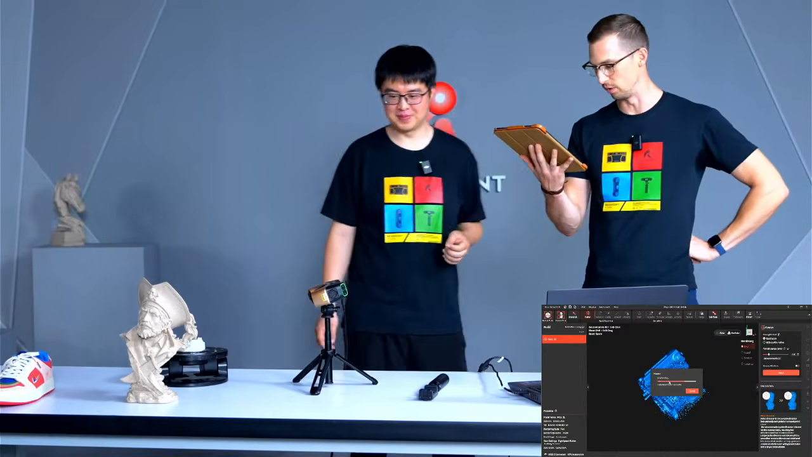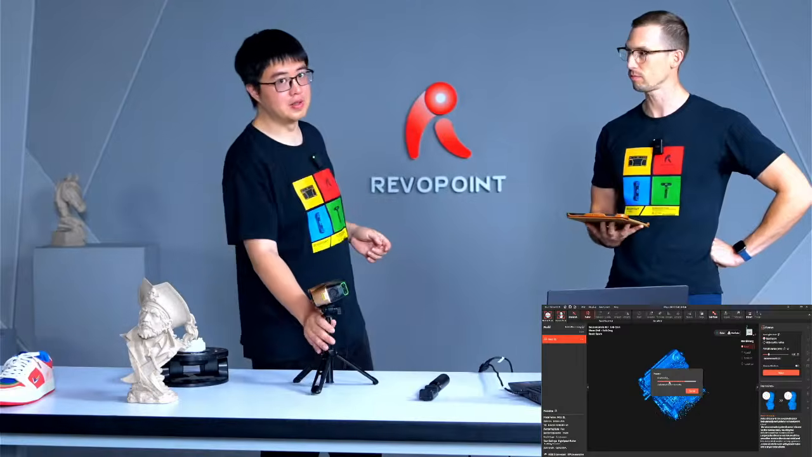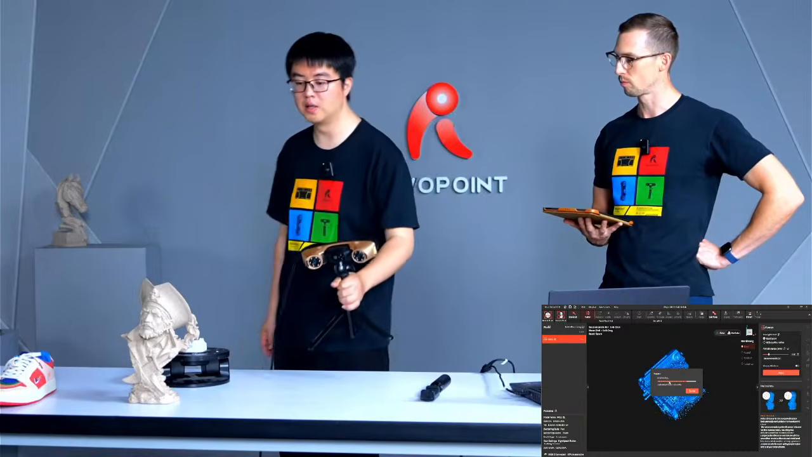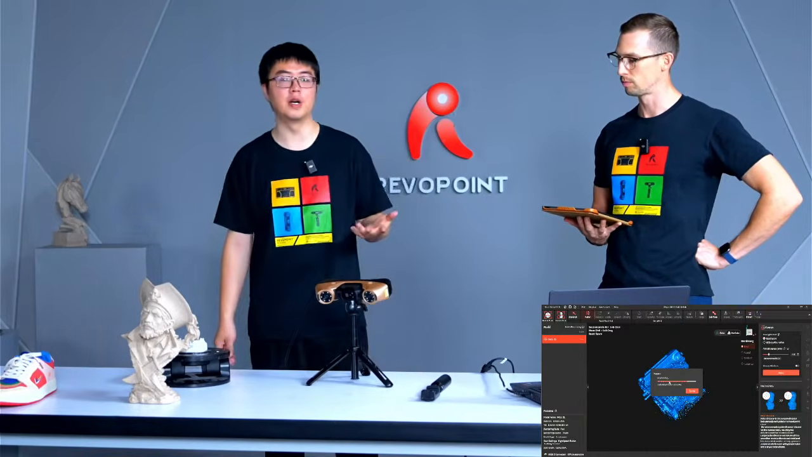For UltraScan, does this scanner have any kind of lens that filters sunlight? You don't need a lens to filter out sunlight, because blue laser you can directly use outside, and they have great light resistance. The lenses are for like Inspire 2, because they're infrared.